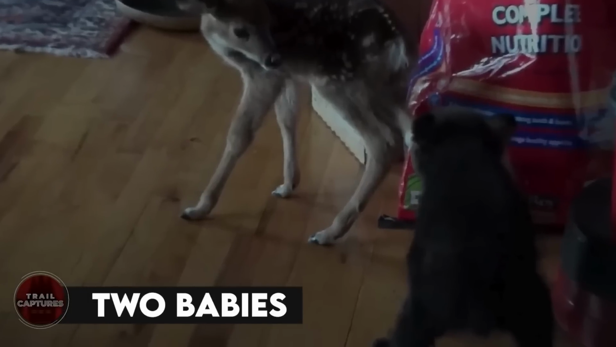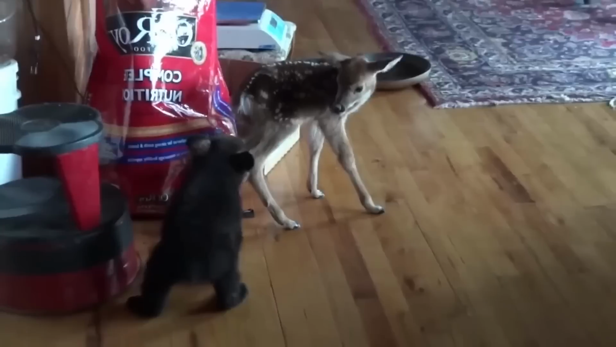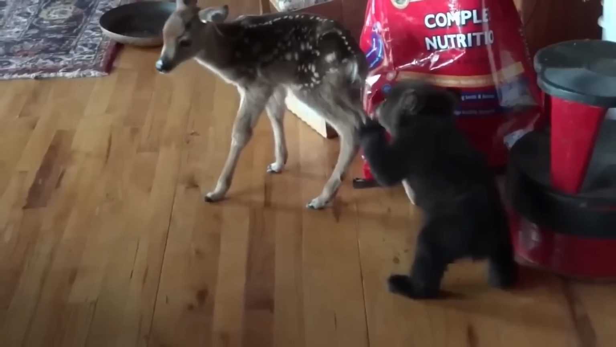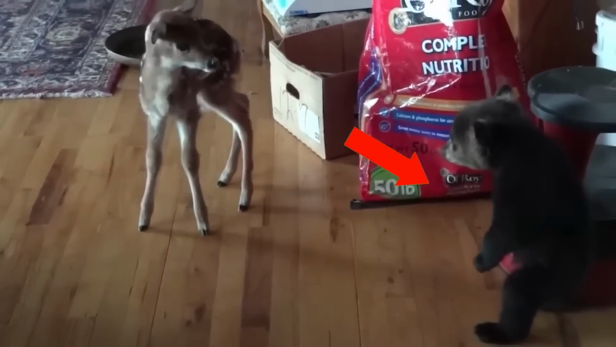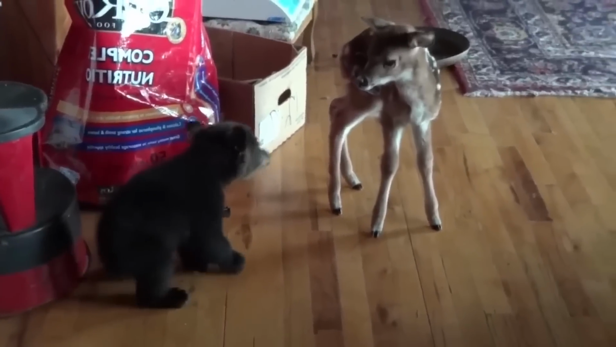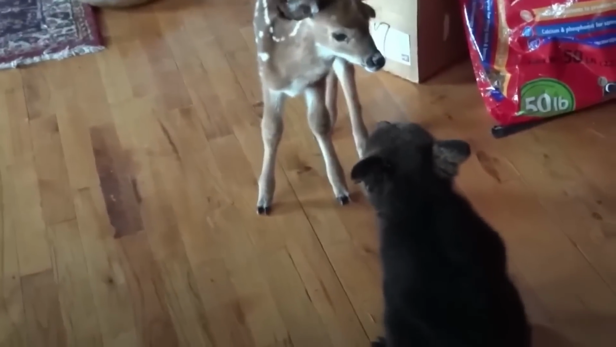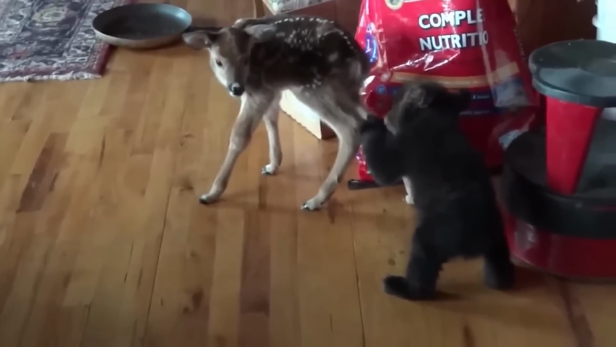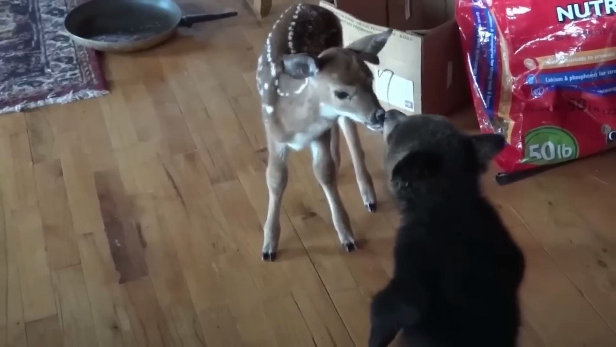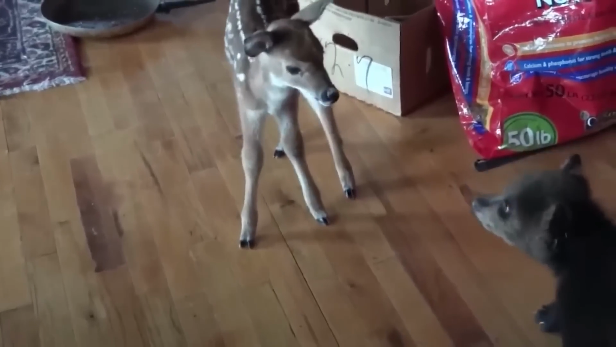Two babies. So there's this cute bear cub named Boog, and guess what he finds in his living room? A baby deer is just chilling there. At first, Boog is kinda careful, slowly approaching the little deer. But the deer is like, nah, I'm not interested, and ignores Boog's attempts to be buddies. But you know what? Boog doesn't give up. He's patient and keeps trying until he finally wins her over. And then they have this adorable little encounter. Who says animals can't be friends, right?